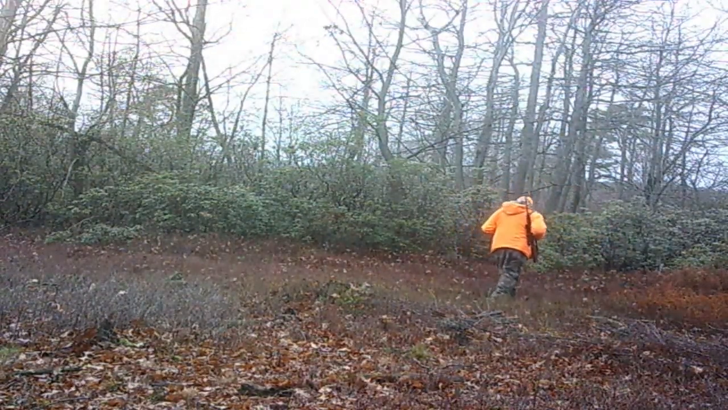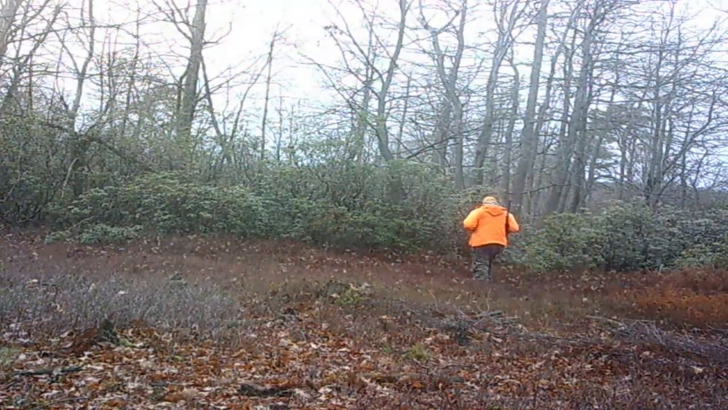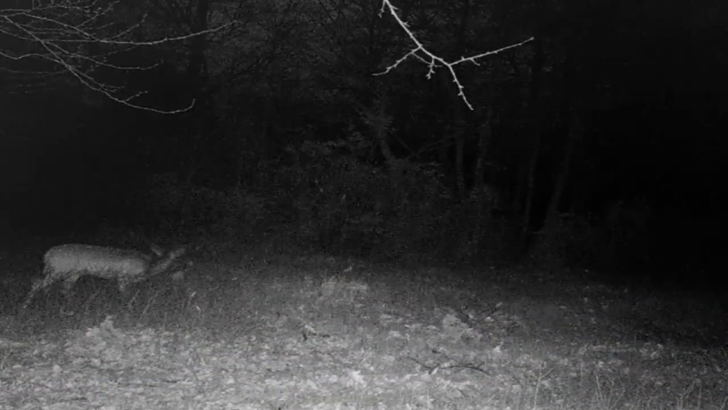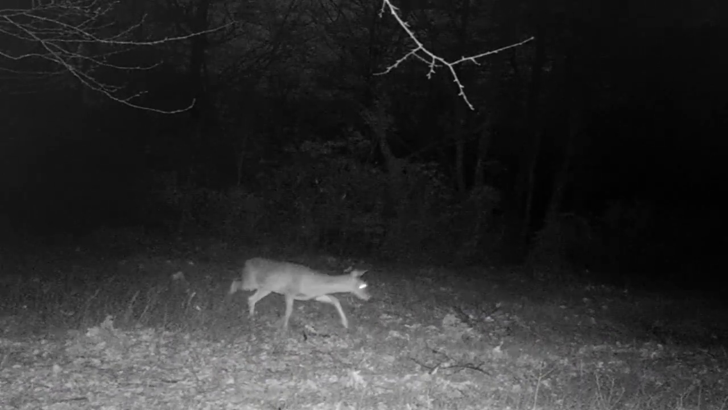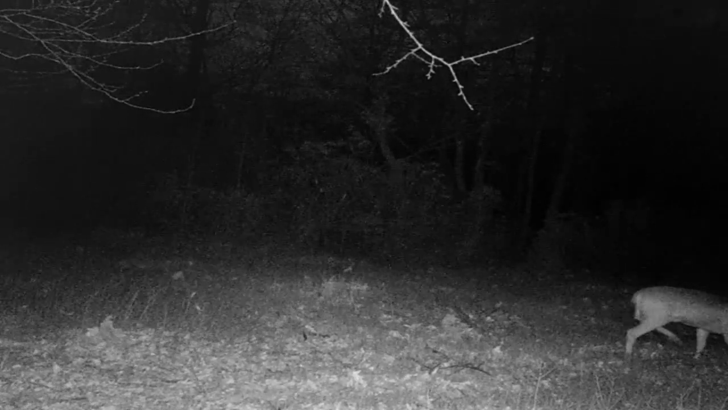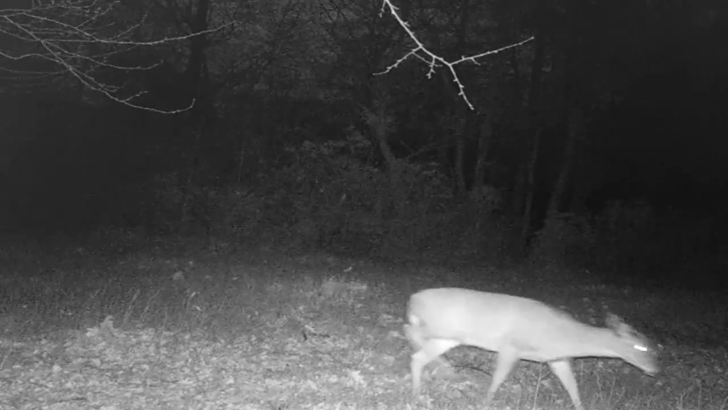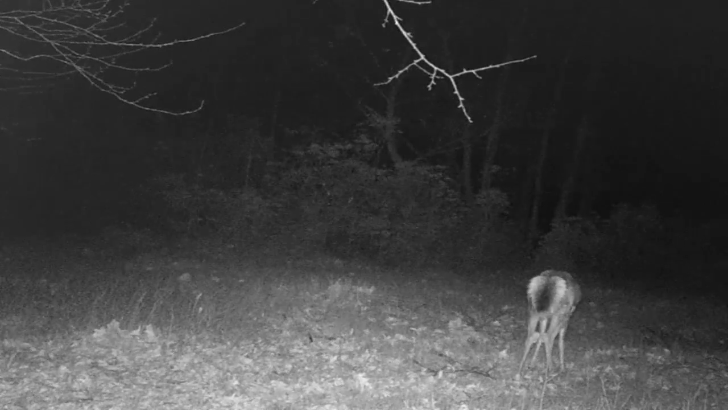This would have been the weekend before Thanksgiving, because that's me walking in to go bear hunting. I didn't have any luck in bear season either. And then we still had some does and a couple bucks, I think, running around in the dark again up there. There's another little small buck.